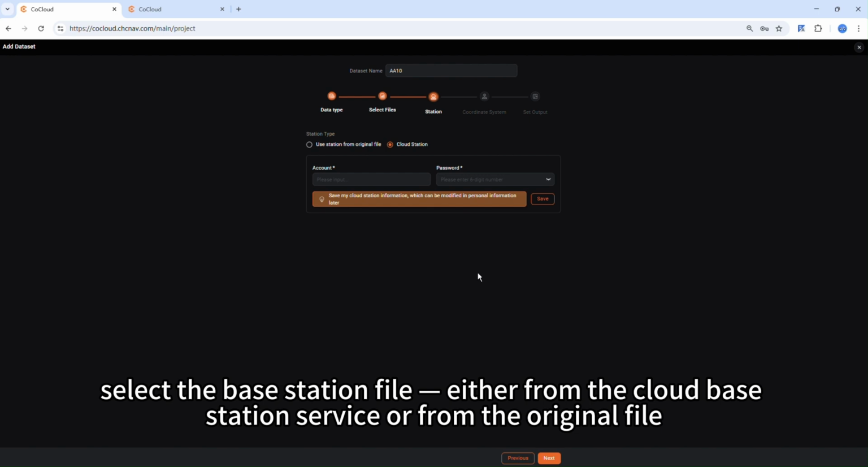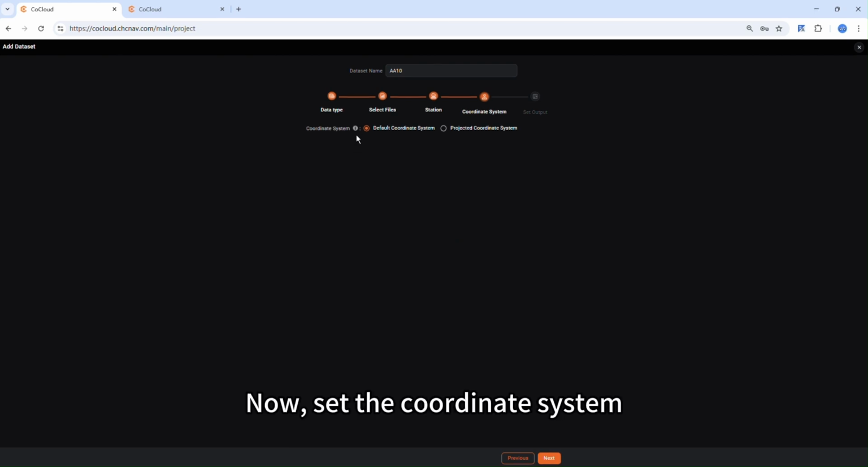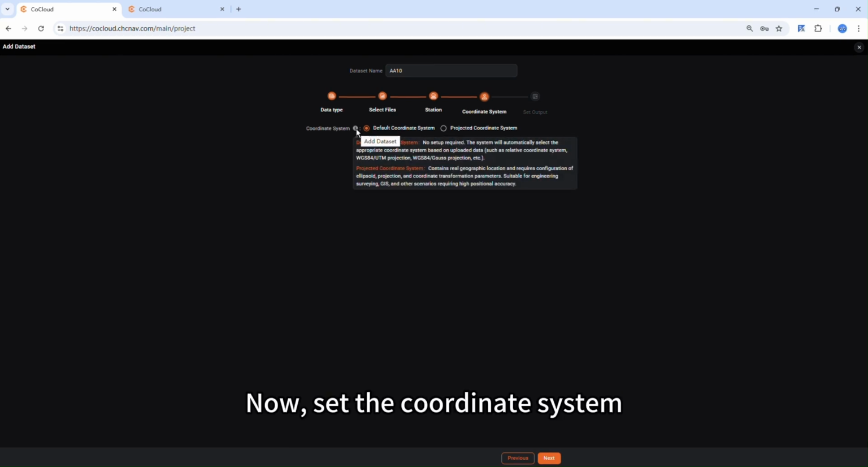Then, select the base station file either from the Cloud Base Station service or from the original file. If the base station file is missing, the system will alert you. Now, set the coordinate system.